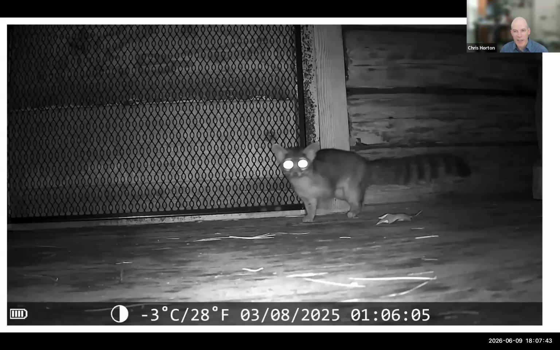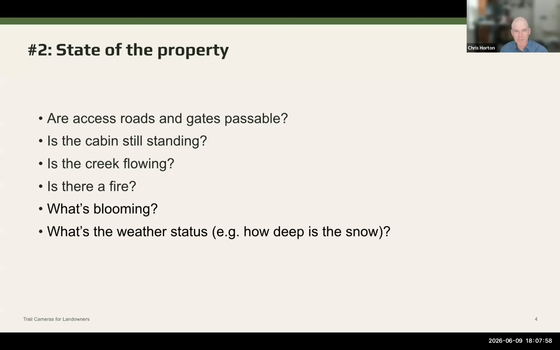And then my wife and I had this running joke about the ringtail. Yosemite has some ringtails in the visitor center, some stuffed ones, but we've never seen or heard one. So we thought they were imaginary animals, and I was thrilled to see one show up on one of our cameras. So the second reason that we want a camera is to know what is the state of the property.